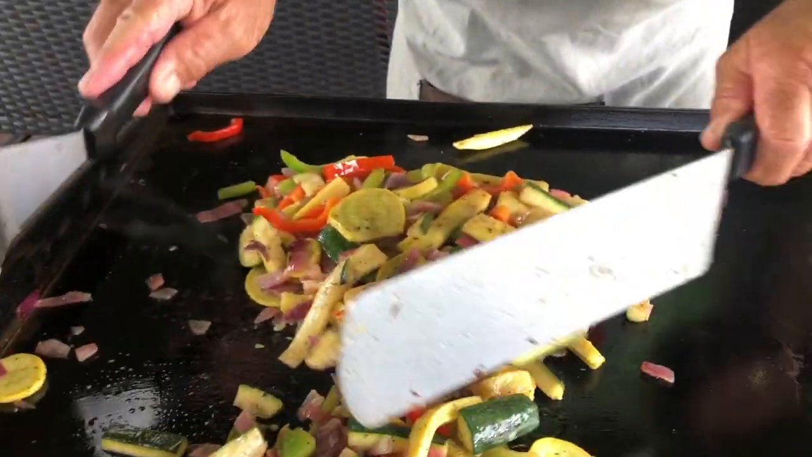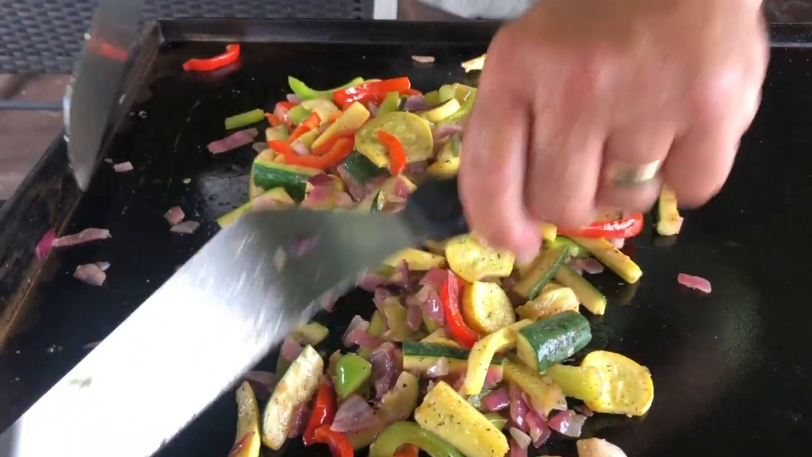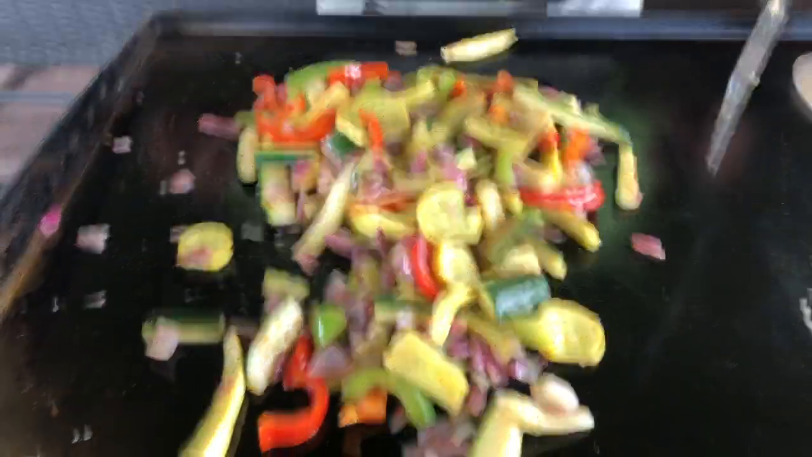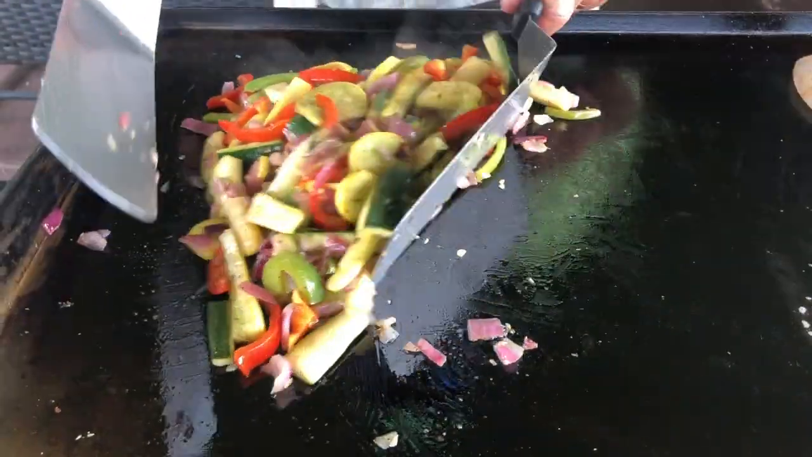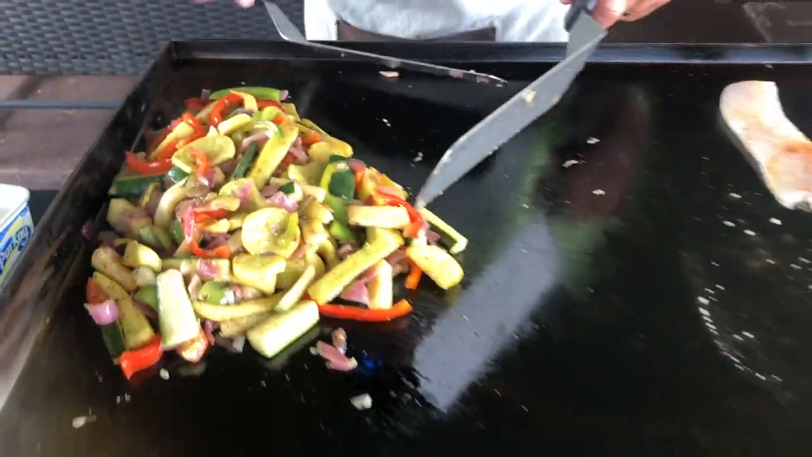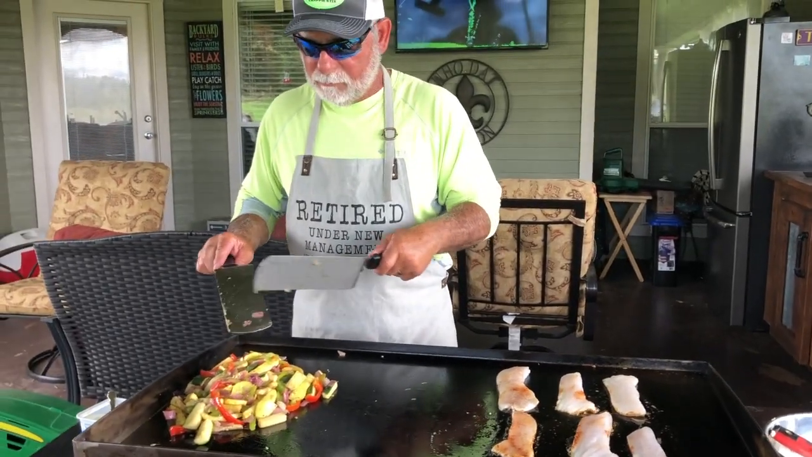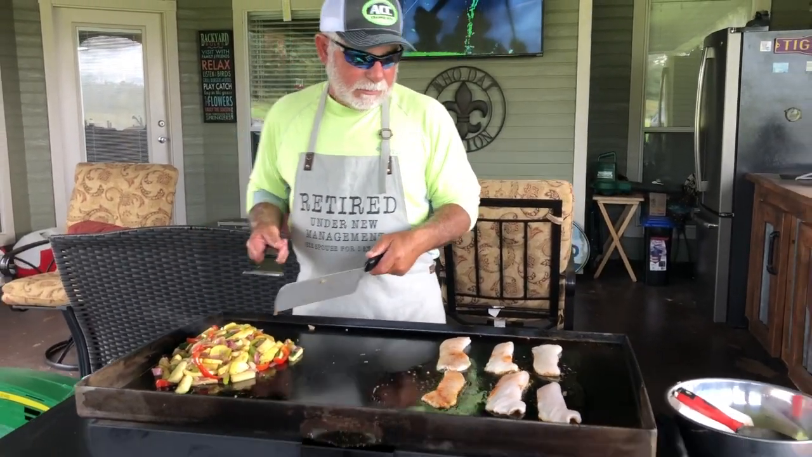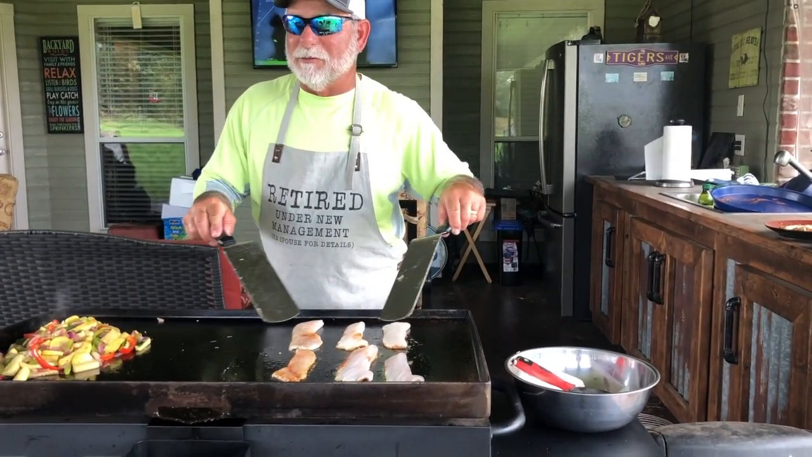How long have your vegetables been cooking? How long have those been cooking? They've probably been on what, 10, 12 minutes, 10 to 15 minutes. And right now they're on a low heat. They're just sitting here waiting on us. See, I like to see that butter bubbling around those fillets.